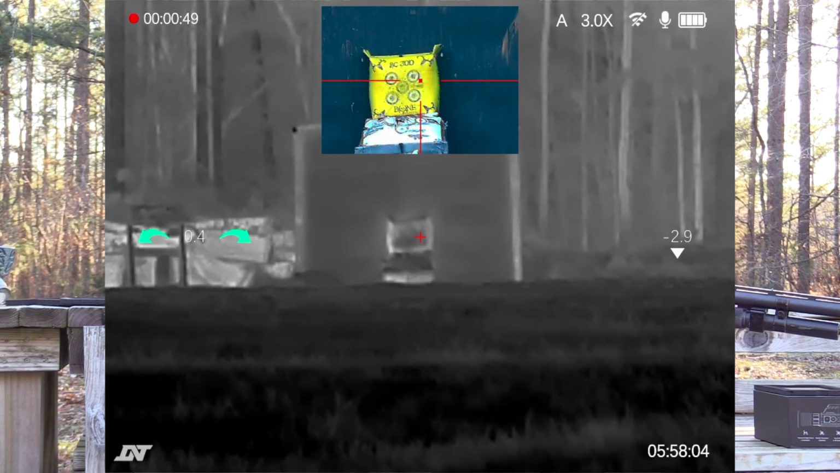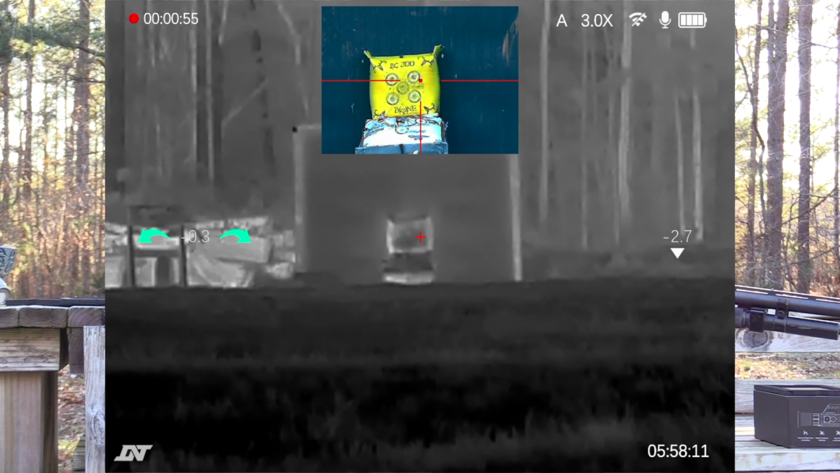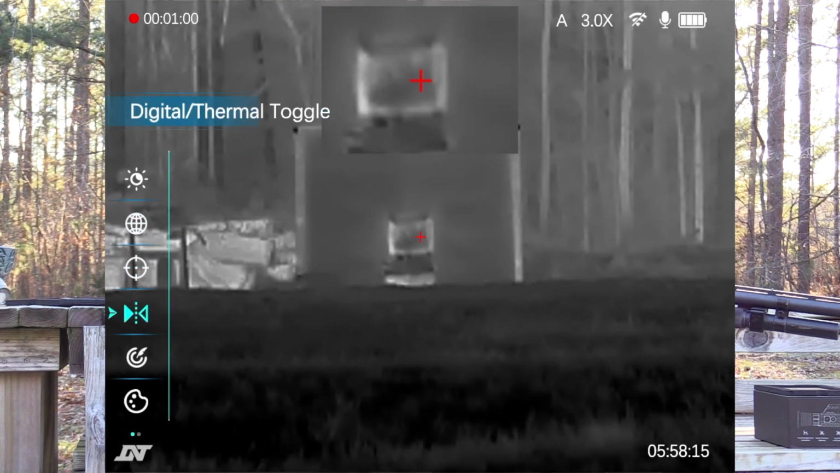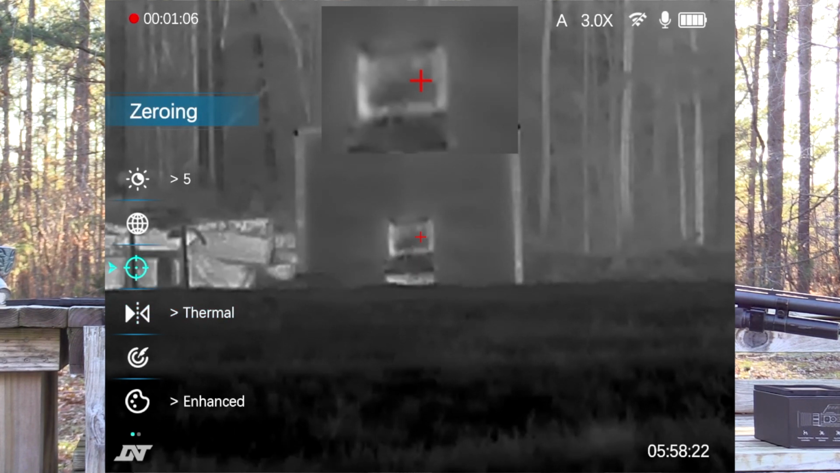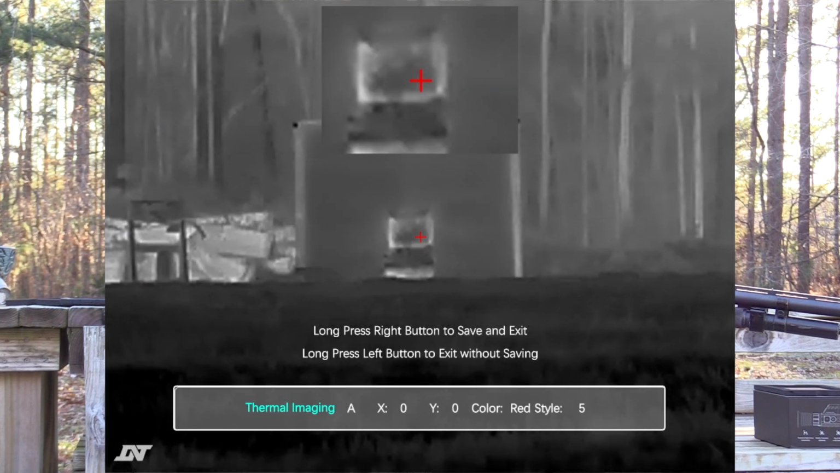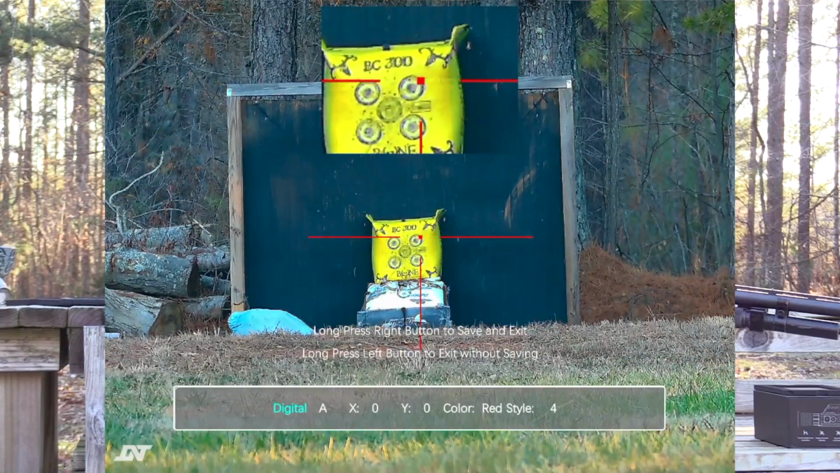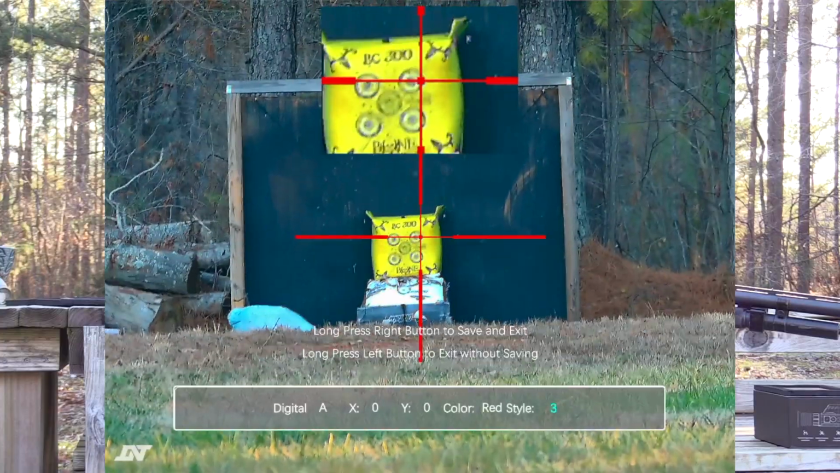It is really cool because you do have a picture-in-picture feature that allows you to either do full thermal, thermal as your main and thermal in your PIP, or thermal in your main and your daytime digital vision in your PIP, or vice versa: your daytime digital feed as your main reticle, and in your PIP, let that be thermal. Where I think that can really benefit some people is people who may be hunting some thicker cover.